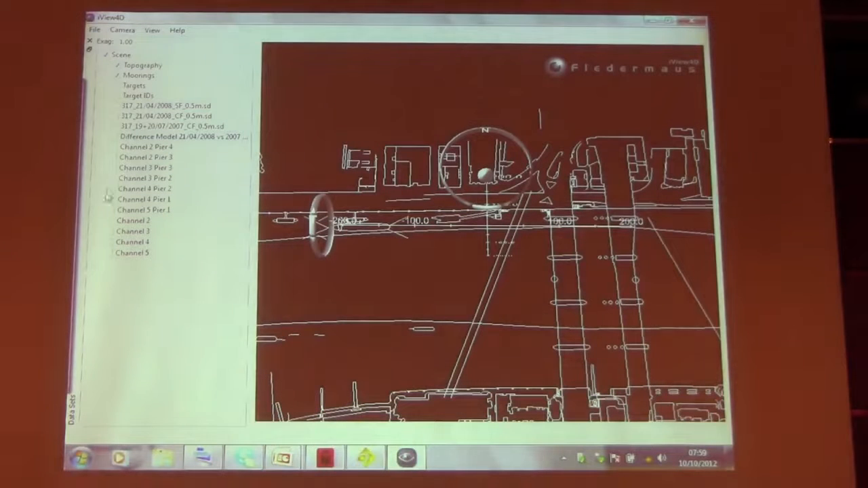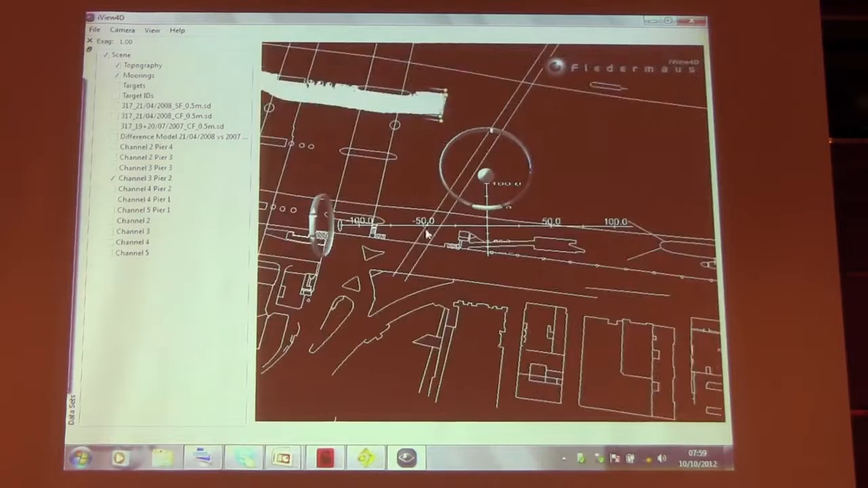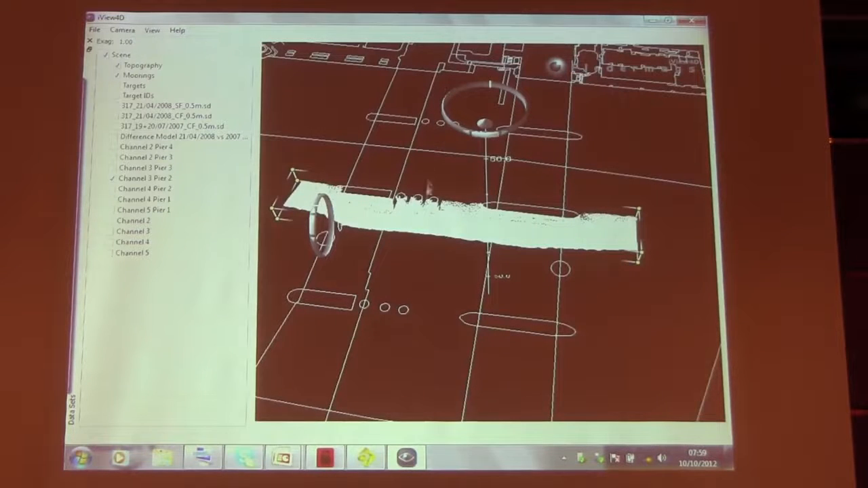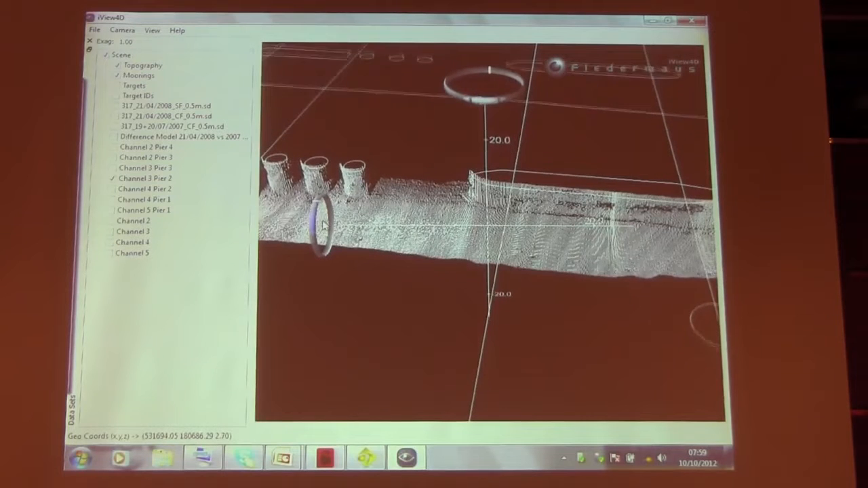And this was done at the start of the works. The developer and the engineers had very little data as to the structures themselves and the bridges. They're building a new railway bridge across here. It's nearly completed now at this stage.